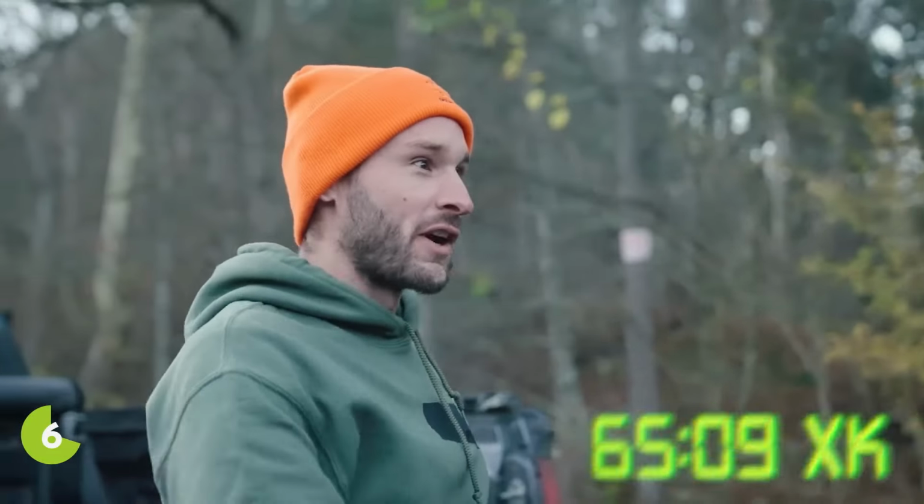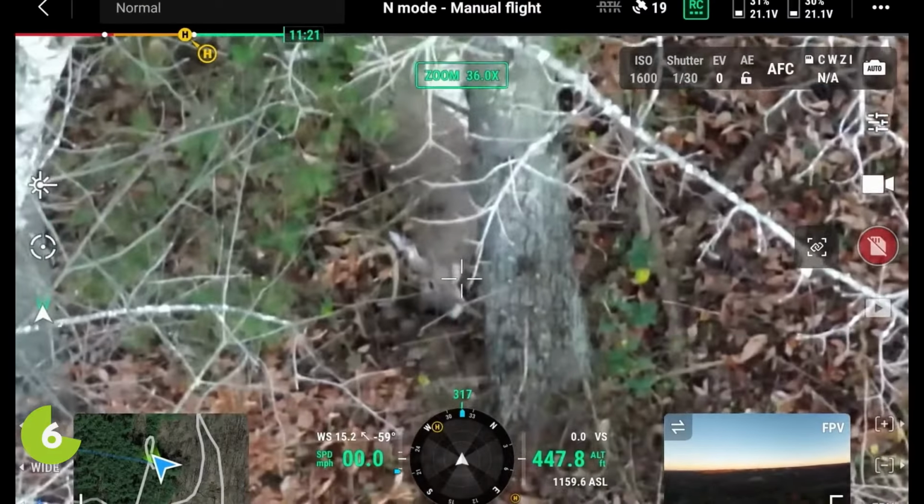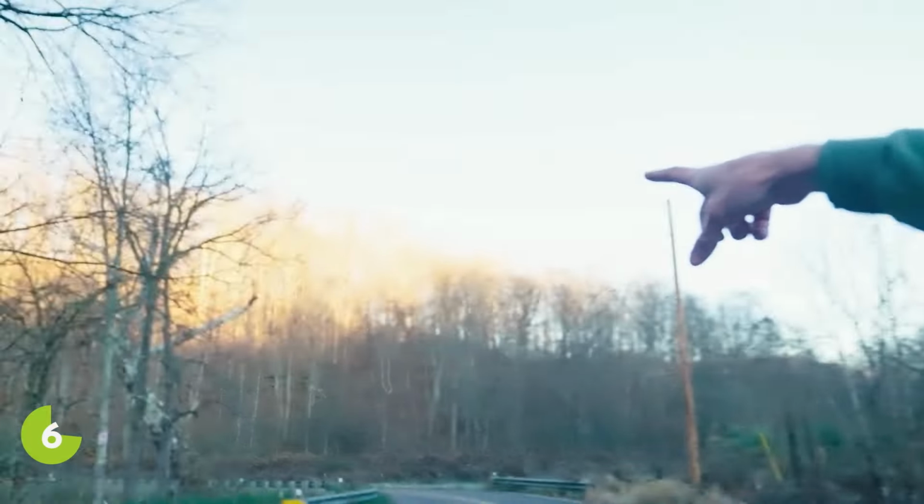Yeah! Dude, I was freaking pressured. As the sun comes across. We were this close to screwing up. Look at the sun on the hillside. That one was really cool.